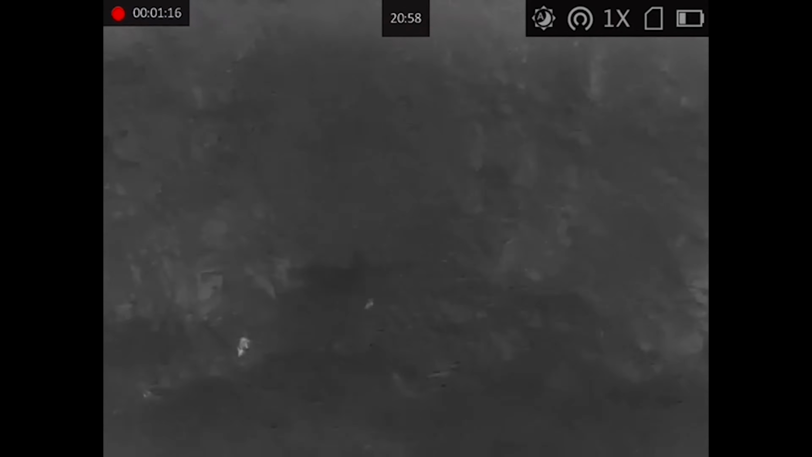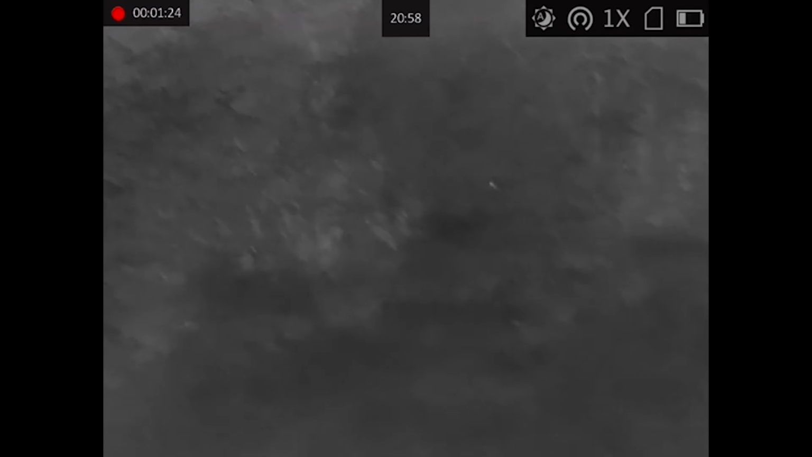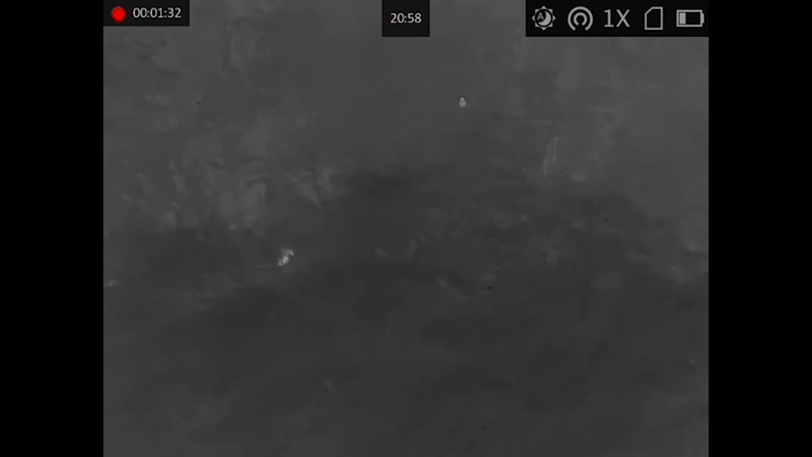Now, I had given first shot to Willie, so he had the choice of taking the big animal if it comes out, and I was to wait my turn. So just waiting to see the first wild boar appearing on the bait station.